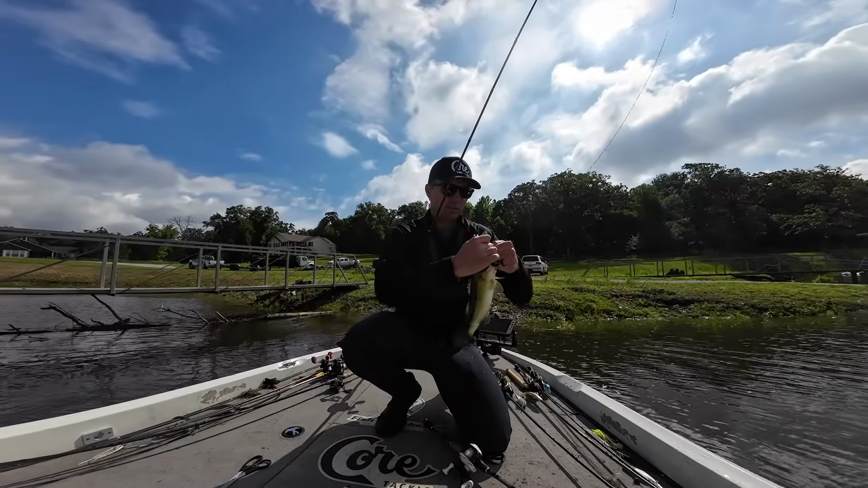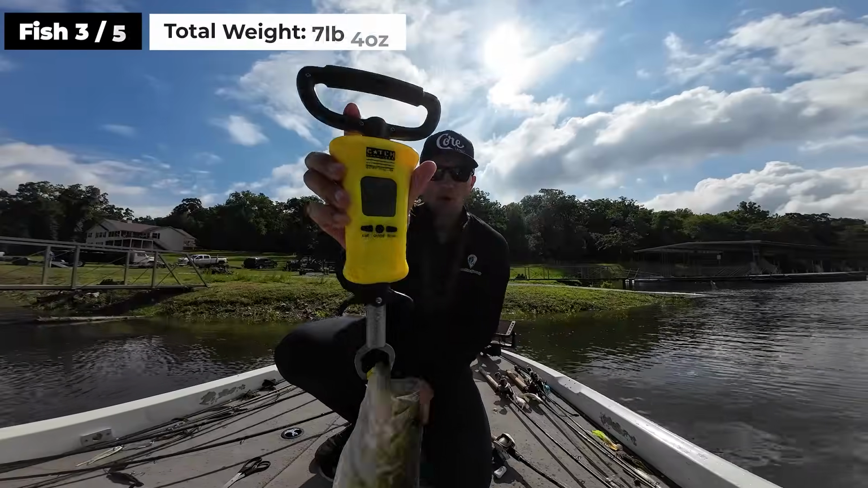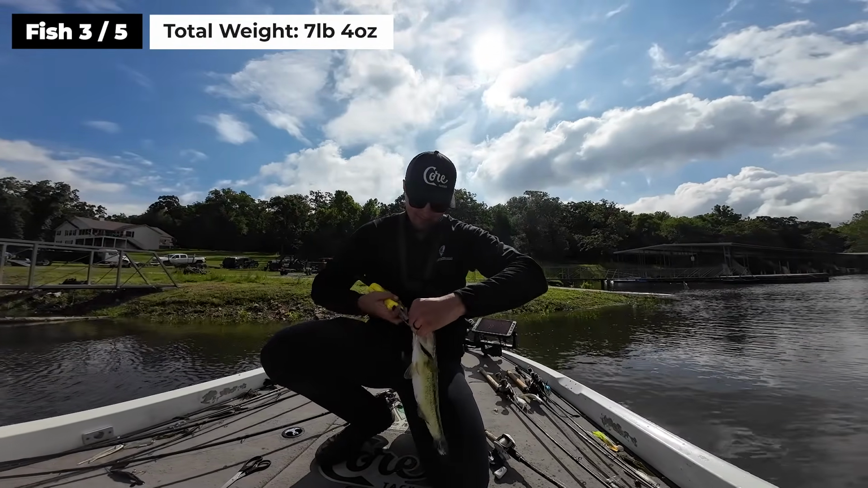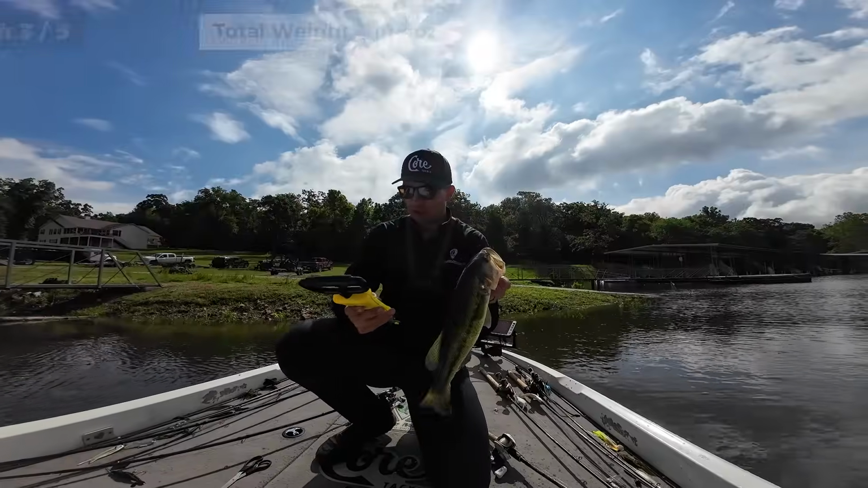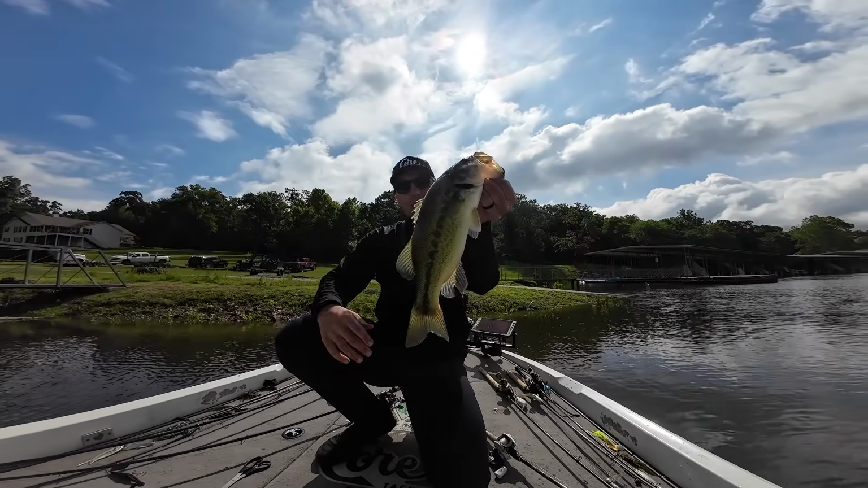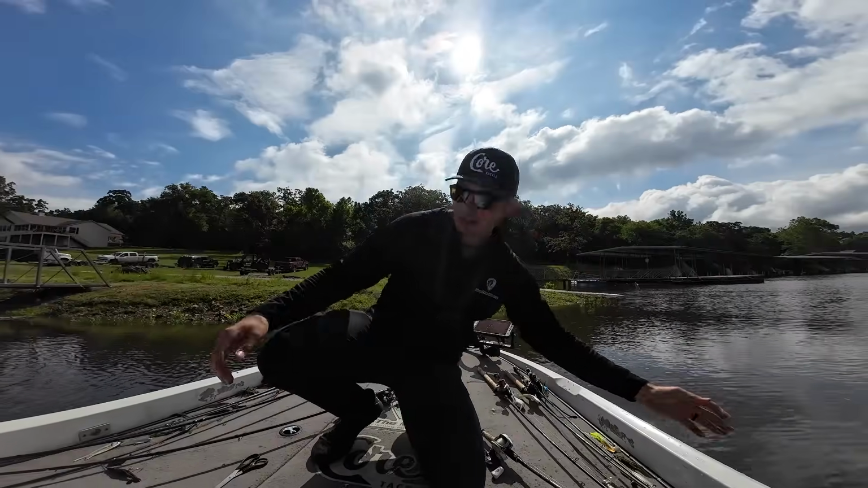They're eating that buzzbait really good too. 1 pound 9 ouncer, not a big one, but it's adding to our limit, just a little 14-inch keeper. And I'll put all the fish on the scale I can, because if I just catch like a 5 pounder or something, you never know, that 1 pounder might make a difference. But another nice keeper there on the buzzbait.